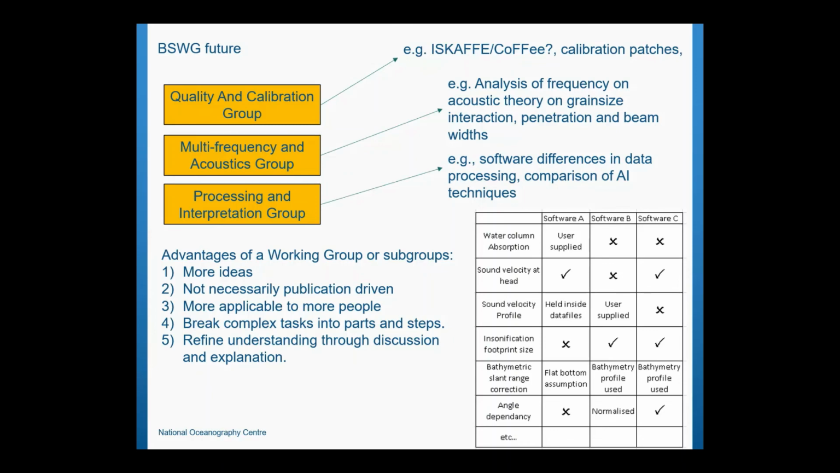What we want it to be is more people coming together to give ideas, and people using the results. Then we can break up the complex parts. If we've got everybody together, it gets so complex that we need to be able to concentrate on the different parts. And finally, we can refine ourselves through discussion and explanation of what's going on.